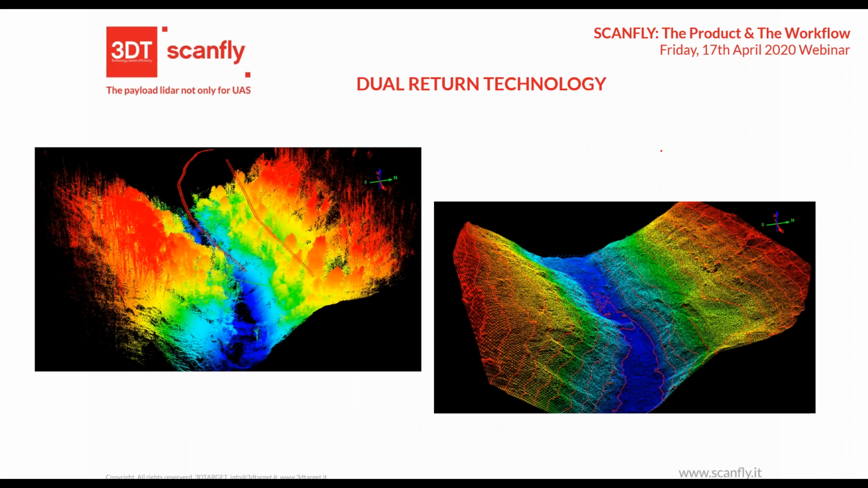This is a real example of this survey. You can see more later in the application section. Again, red lines are the trajectory. This is the raw data coming from the LiDAR with no filtering, and on the right we filtered out the vegetation. So you can see how many points are on the ground, how many points pass through the canopy, through the vegetation, and go directly to the ground to generate a proper DTM.